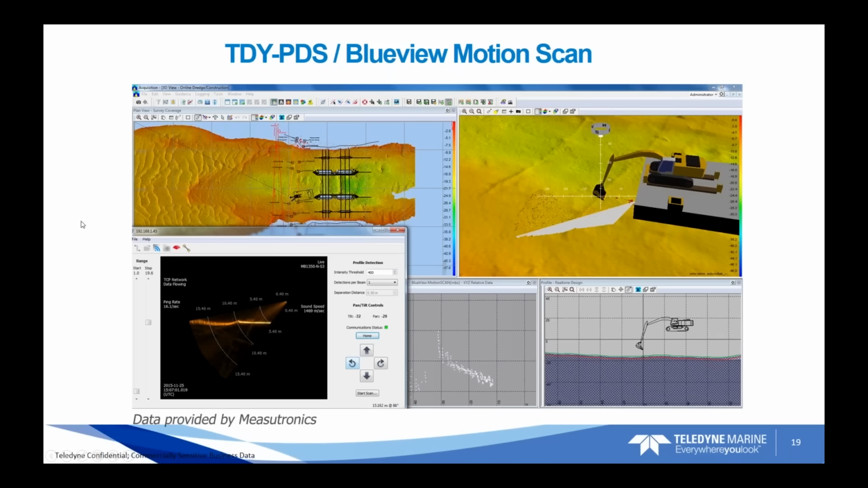Another use case for the scanning sonar has been using the system on an excavator or a dredging application, and typically a work site or a dredging site will be imaged by a multibeam, a 3D system that comes in and does a full area survey, and then establishes in the dredge software a DTM, a digital terrain map, and that is used by the operator to know where to dredge further and where not to dredge any further.